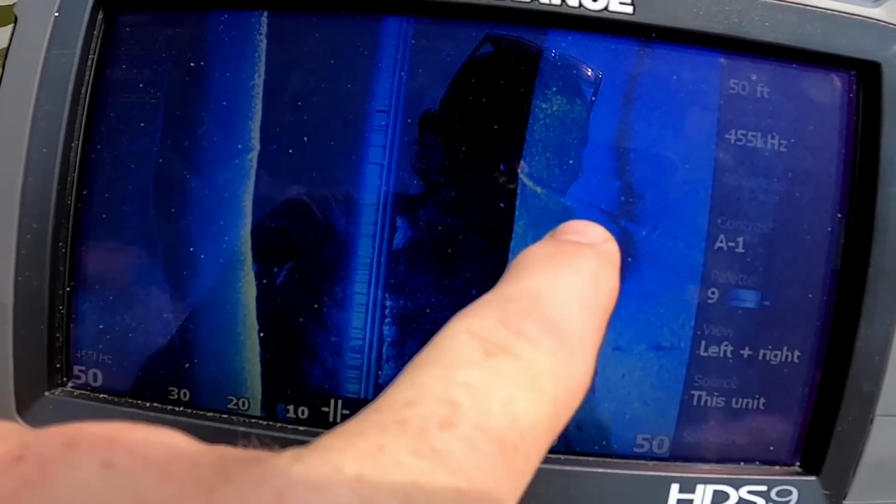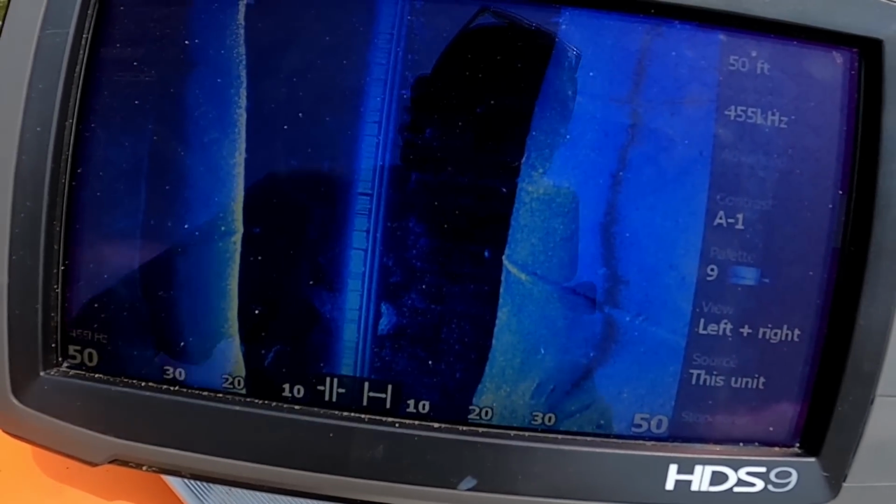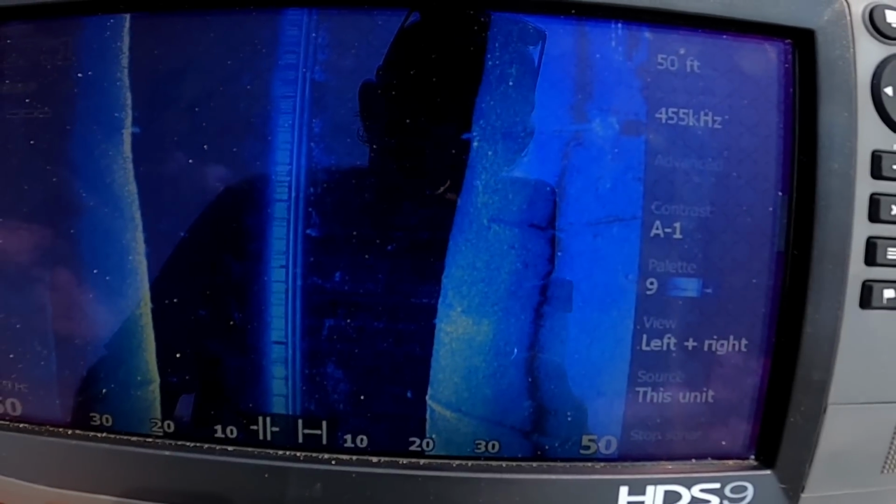You can see I just went over a big underwater pipe or something, and you can clearly tell it's a pipe, so that's pretty cool. That gives me a little motivation that I can spot a car if I come across one with this thing. I don't know what that is. That's a big old, probably a tree stump or something, but it's huge.